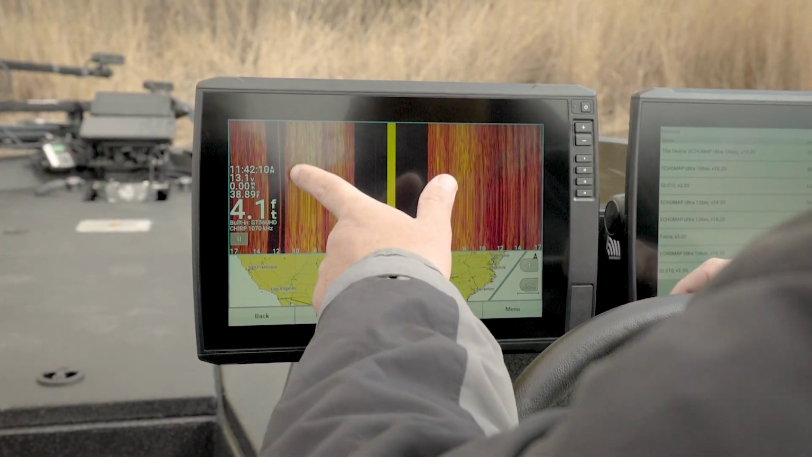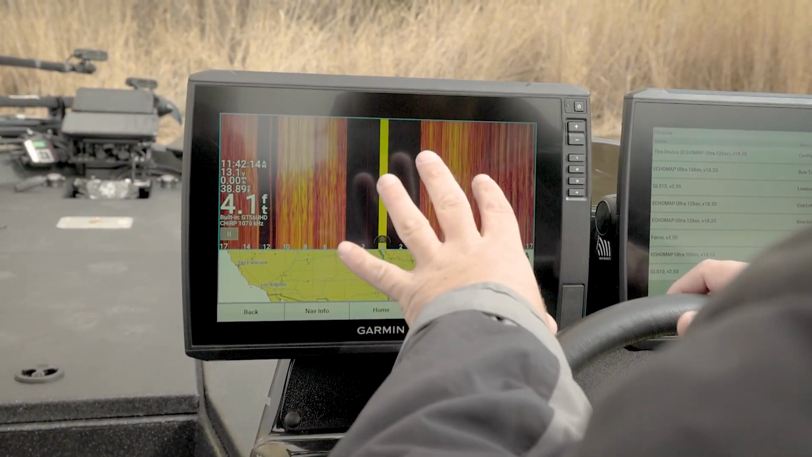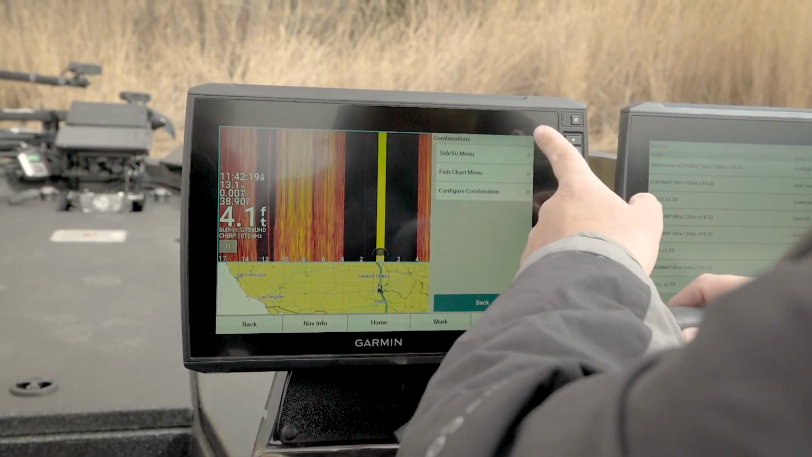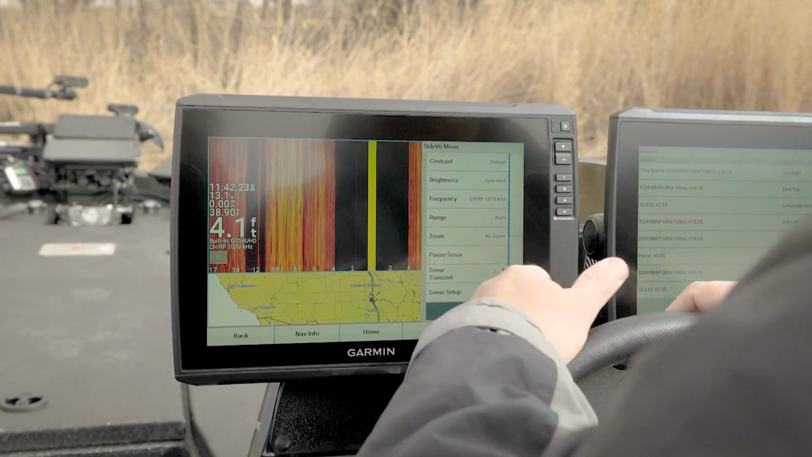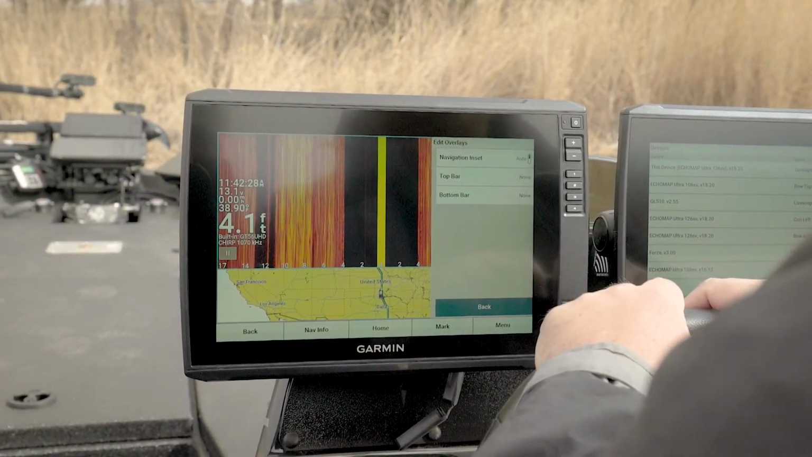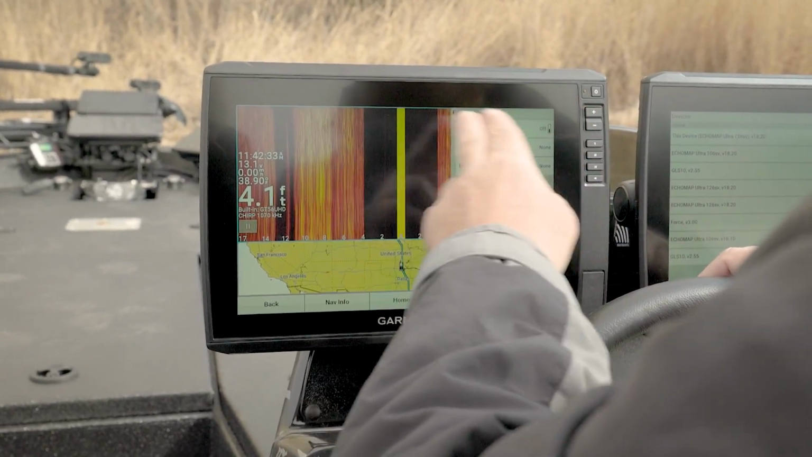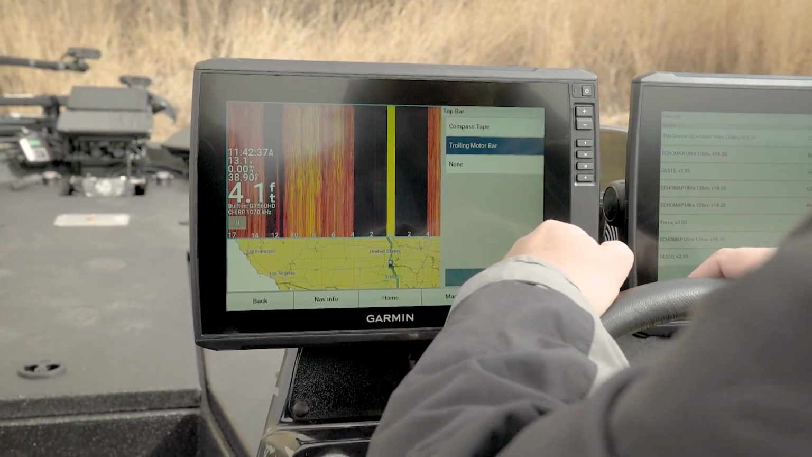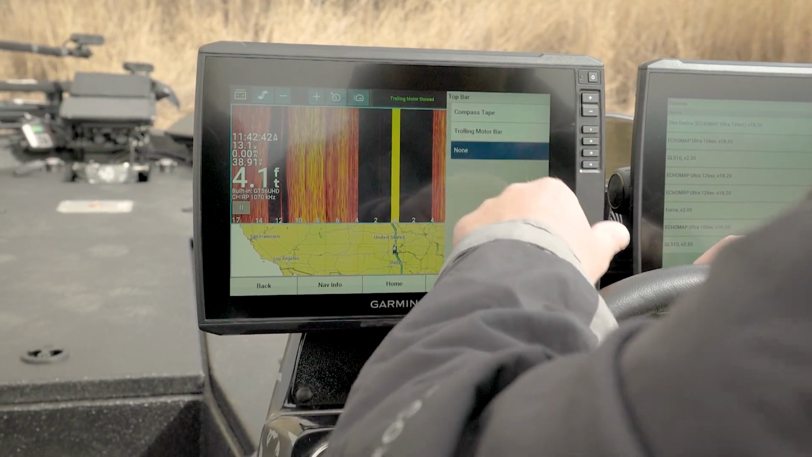100%. And this data right here, you may not care about your speed and time of day on this particular screen. And so that's very simple to change. You just select menu, and it's going to tell you which menu you really want to go into. So I want to go into the side view menu, and then I want to go into my edit overlays. So my navigation inset, I may want to turn it off, top bar, bottom bar. This is where we could add the trolling motor bar right here. So now I can control my trolling motor from there. For this instance, I'm going to say we're going to want none.